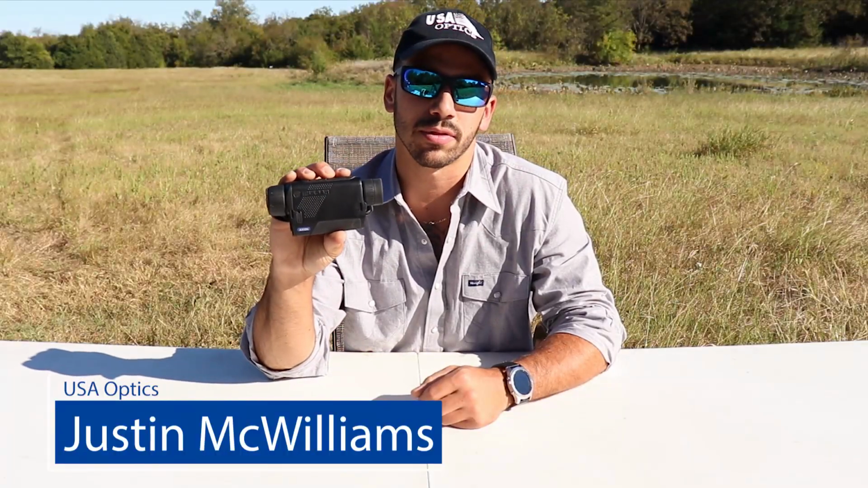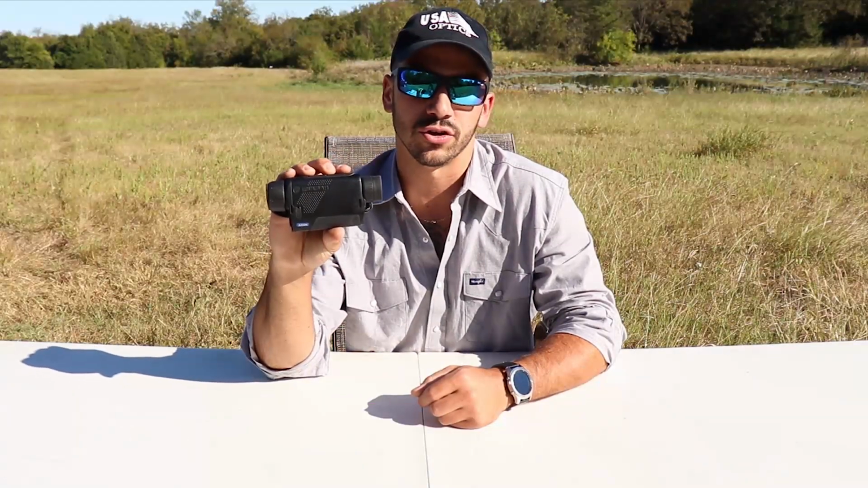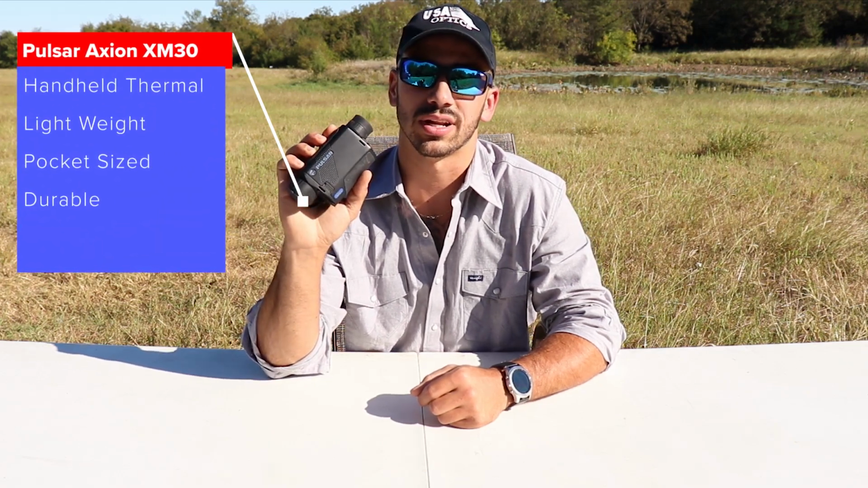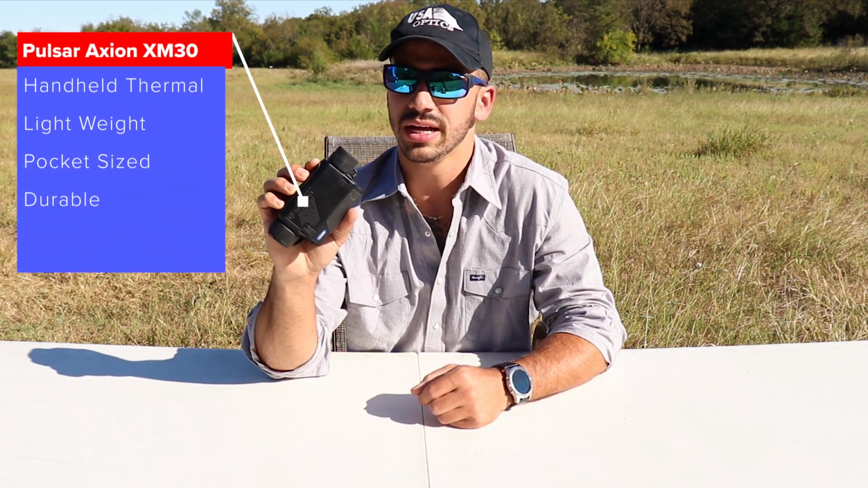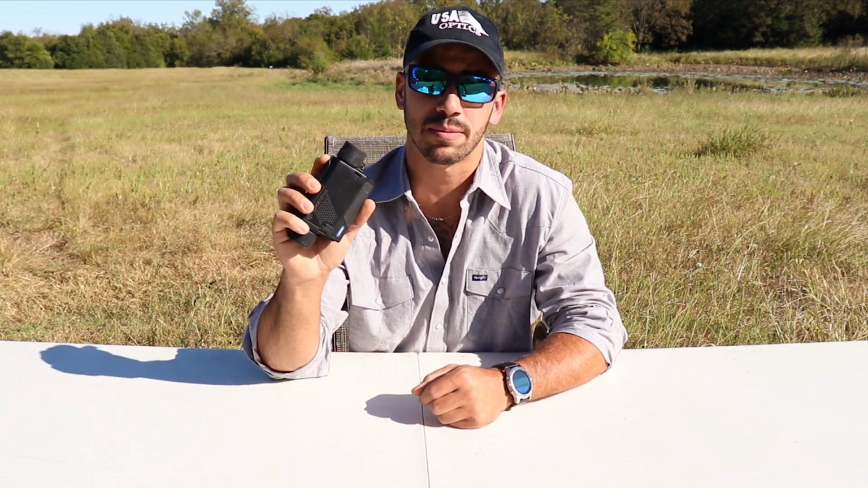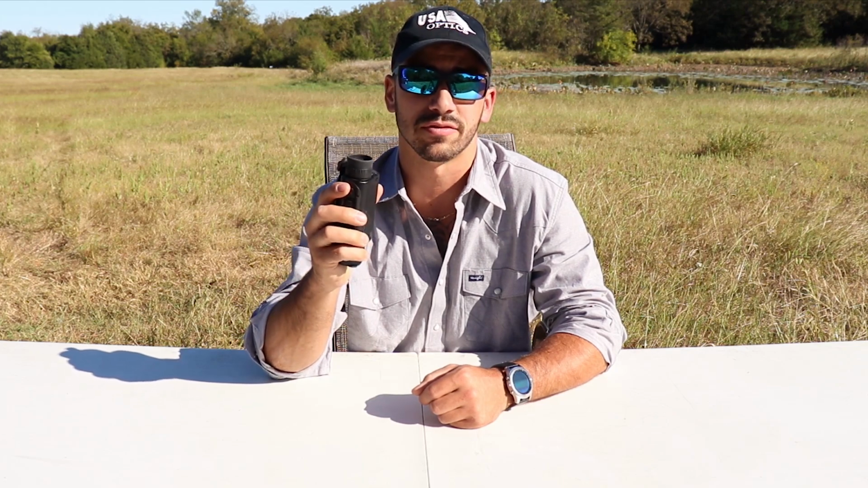Pulsar Axion XM30. That's right, this is not to be confused with the vaping devices that you see your kids use these days. This is an actual lightweight handheld thermal monocular. This thing is small, it's compact, it's got all different kinds of features and will fit in nearly any pocket that you put it in except for the one in your wife's pants.